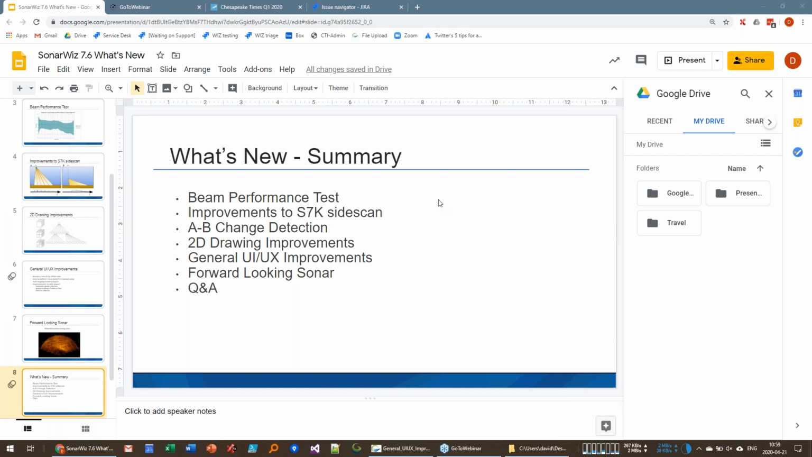If we have multibeam data that is not S7K format, is there a way to convert it to S7K and import as side scan? And the answer to that, I already gave an answer to that. We don't convert anything to S7K, but we can read almost every major manufacturer's side scan format. And for sure, the multibeam data from Kongsberg, Reson and R2 Sonic are all read at high resolution.